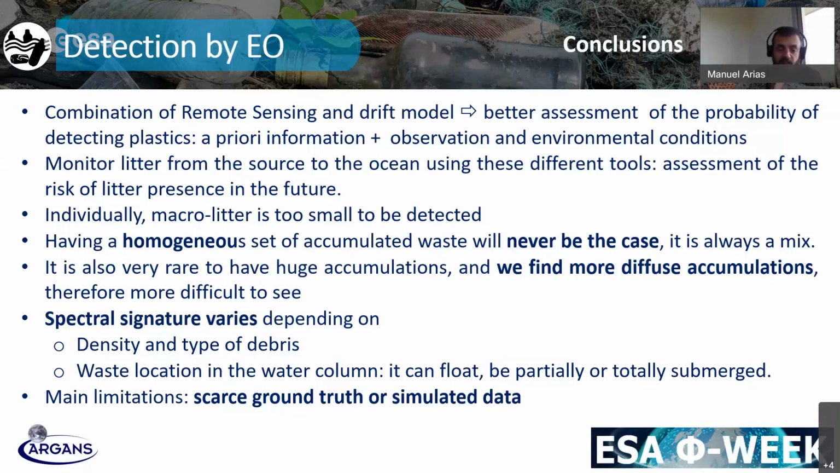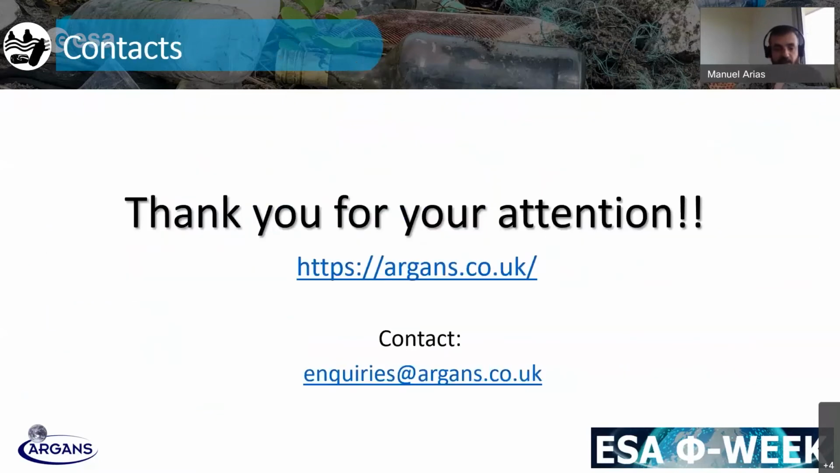But the spectral signatures vary depending on the density and type of debris. So there is hope for future better classifications of data, multispectral data or hyperspectral data. And waste locations in the water column are also one of the difficulties, as obviously water impacts a lot on the spectral information that we can get from satellites and limits the capability of using satellites for this purpose. And the main limitation that we are facing right now is the scarce ground truth or simulated data to really improve the methods. So with that, I conclude my presentation.